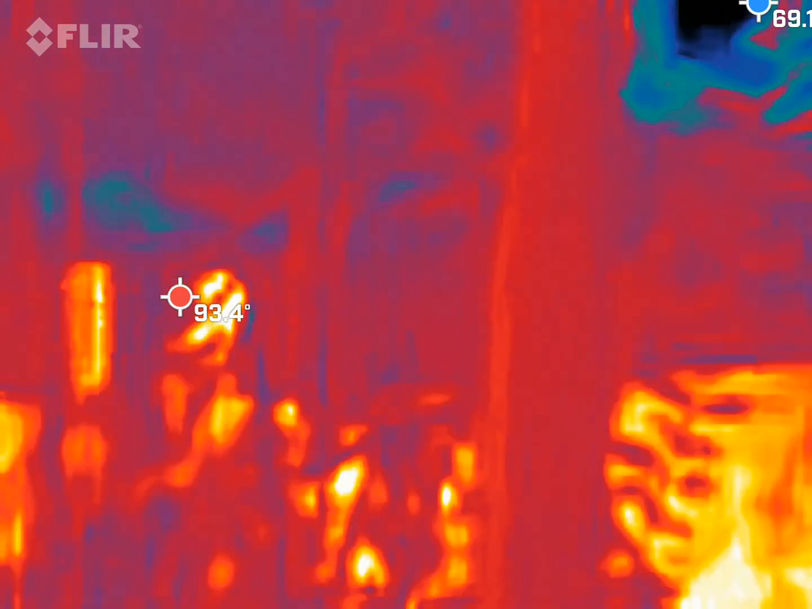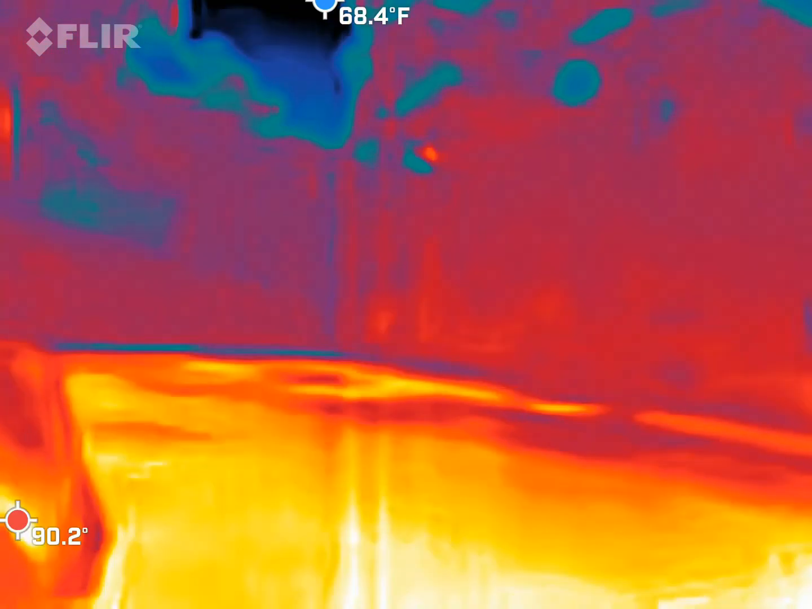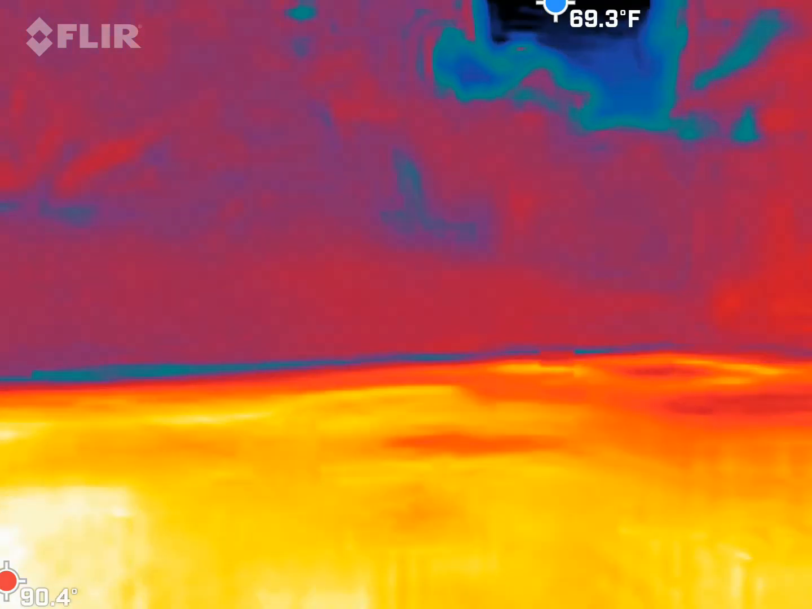So I got a blue reading when I asked if she left her baby in Cuba and if she was the one that hurt her baby.